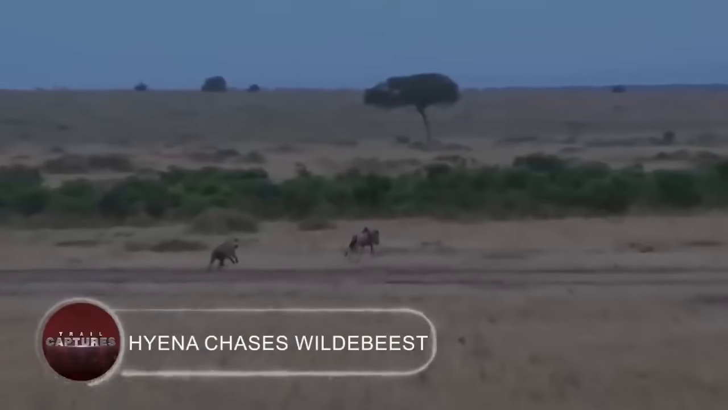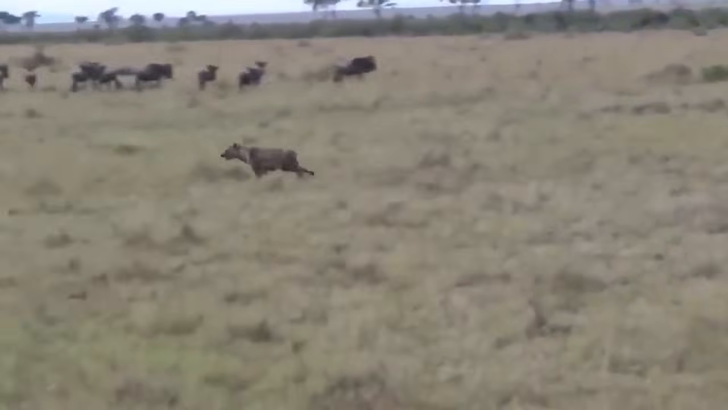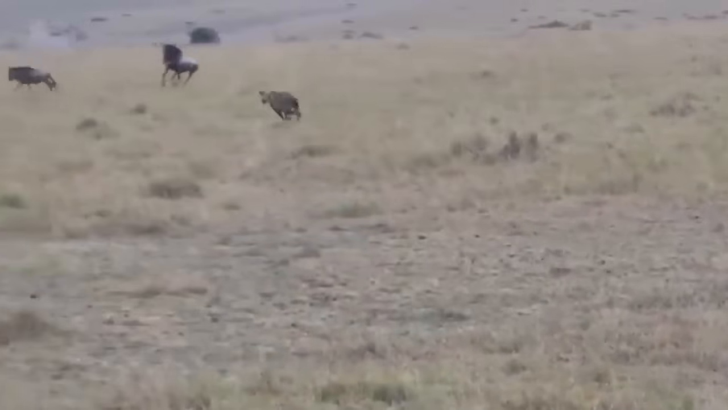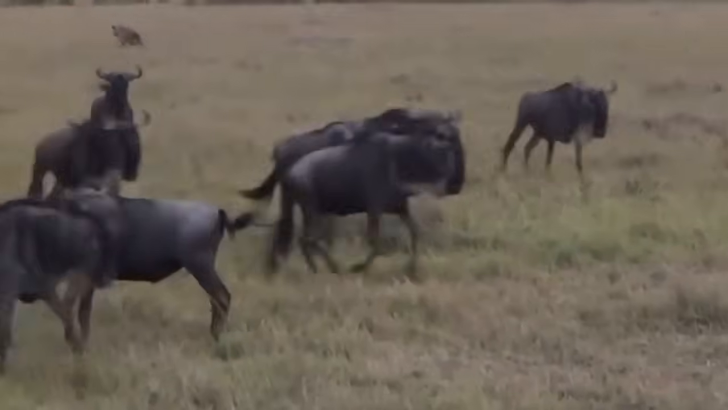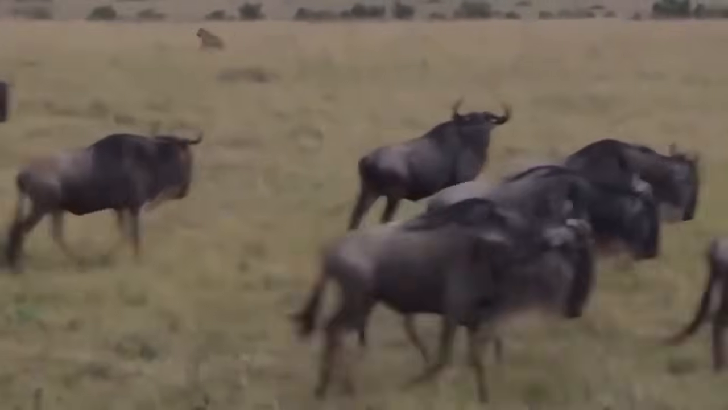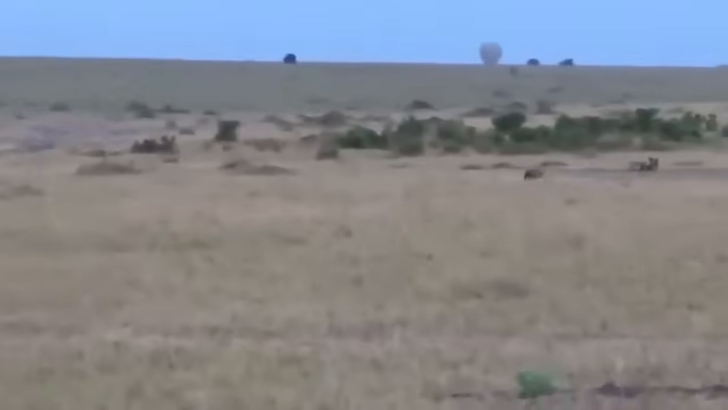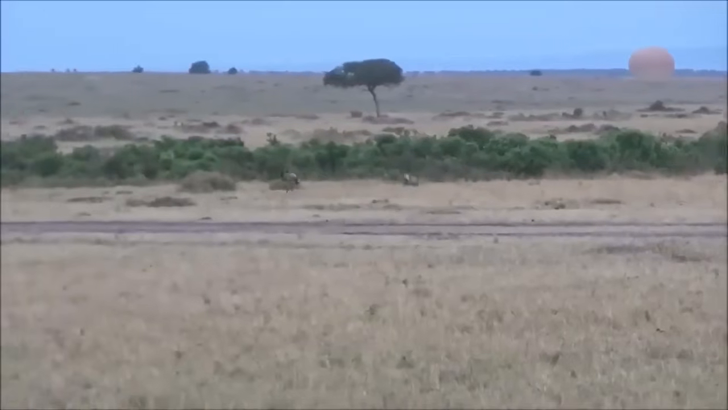Hyena chases wildebeest. The hyena surprised the people by capturing the herd of wildebeest during the safari that came rushing towards them. One of them is visible breaking away from the herd, even though the others adhered to the directive to stick to the herd. And seizing the opportunity, the predator began pursuing it, even though it had moved a short distance and the hyena was still having difficulty catching up with it.